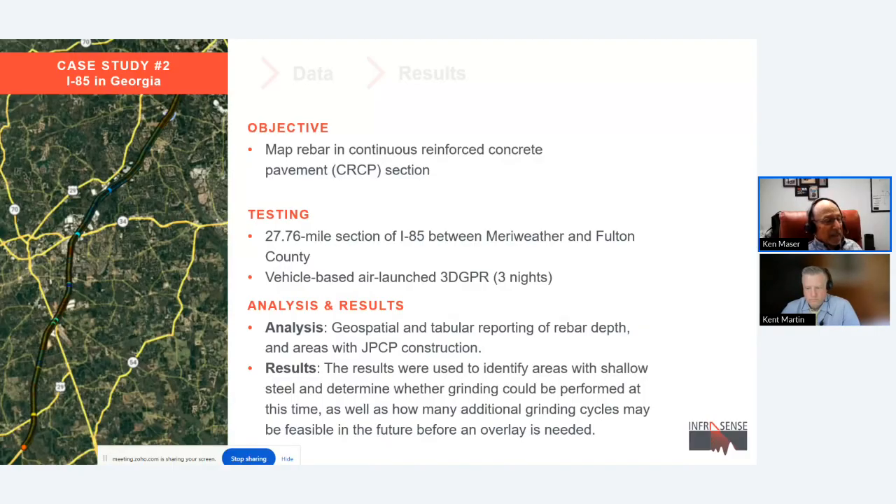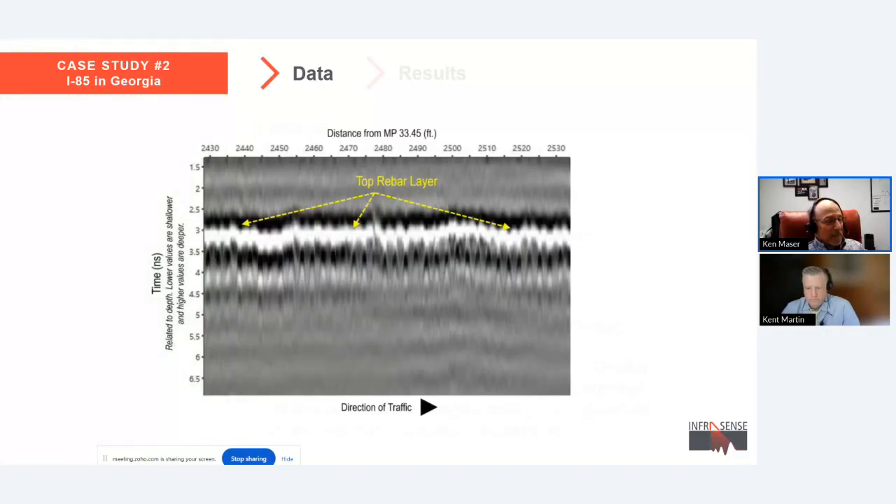So the data on this project looks something like this. This is now what they call a B-scan, or a vertical cross-section through the pavement. And the little white ripply line here is the rebar. It's about a 3, this is time, not depth, but it turned out to be about 4 inches, 4.5 inches deep. But it shows up very clearly in the data and can be easily tracked with automated tracking tools that are available in Examiner.